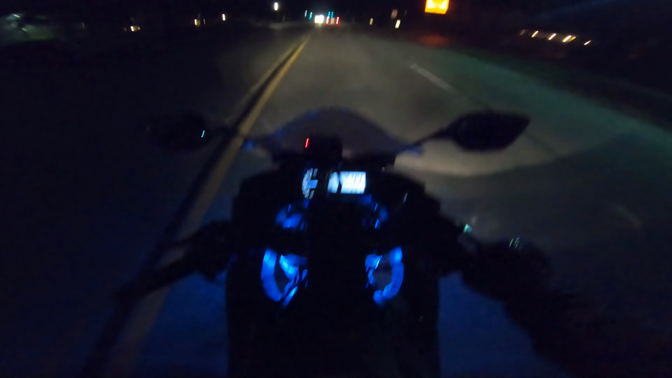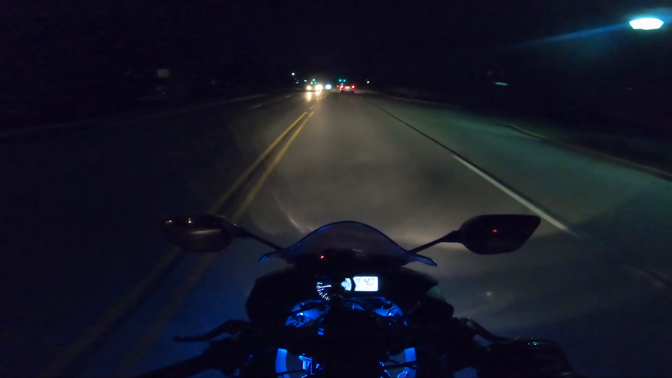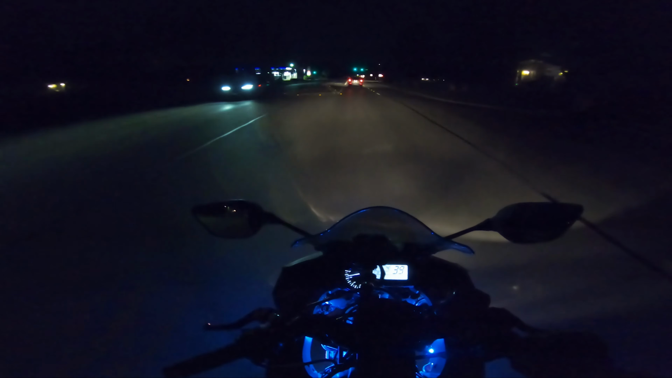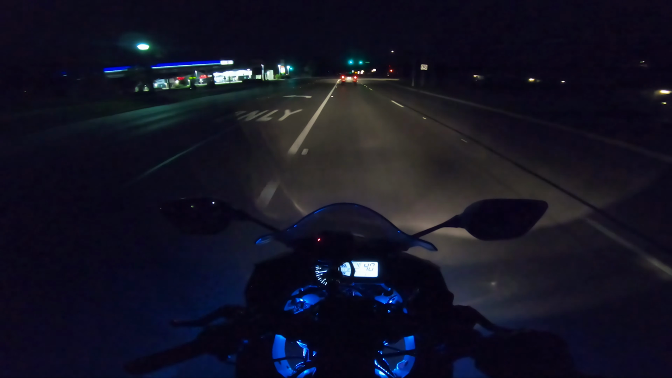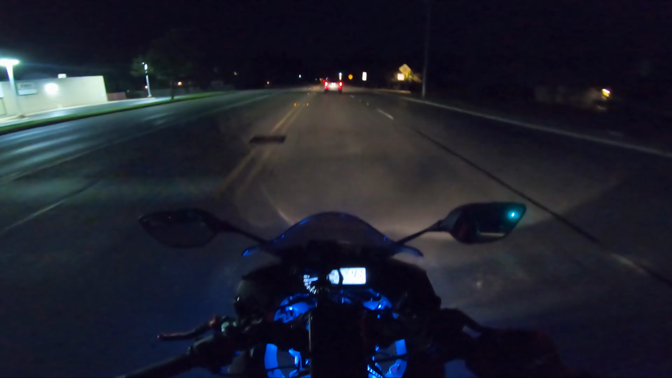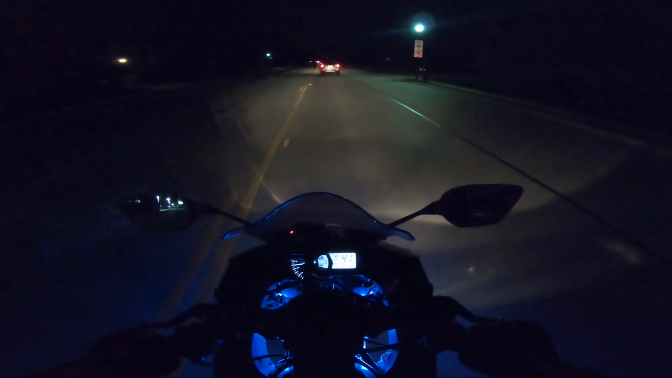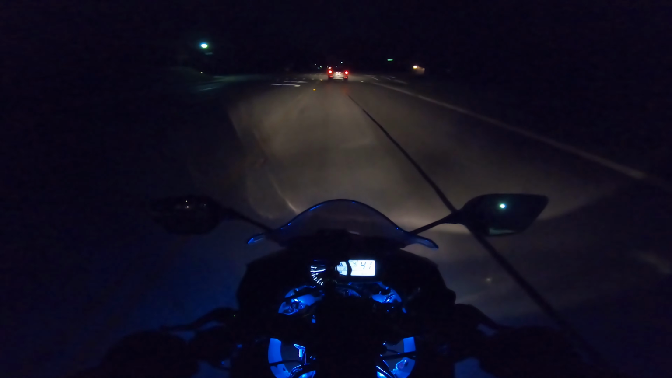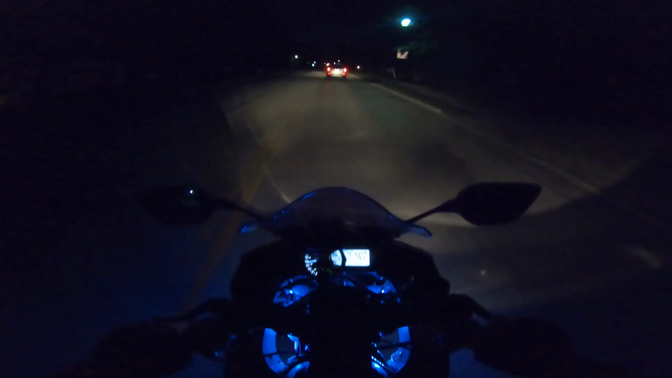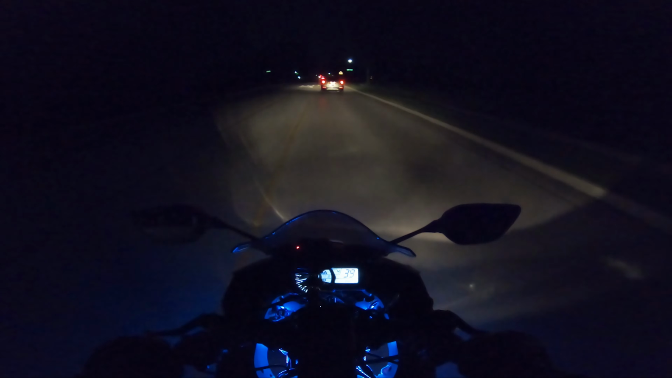But riding the R3 at night is pretty much relaxing for me. I'm more aware, watching other drivers more clearly, having more space in between, because it's late at night. People might be getting off the bars or off of work, you know, they might be tired. So I'm watching for my own safety, because I know they might not see me. So the lights really help a lot.